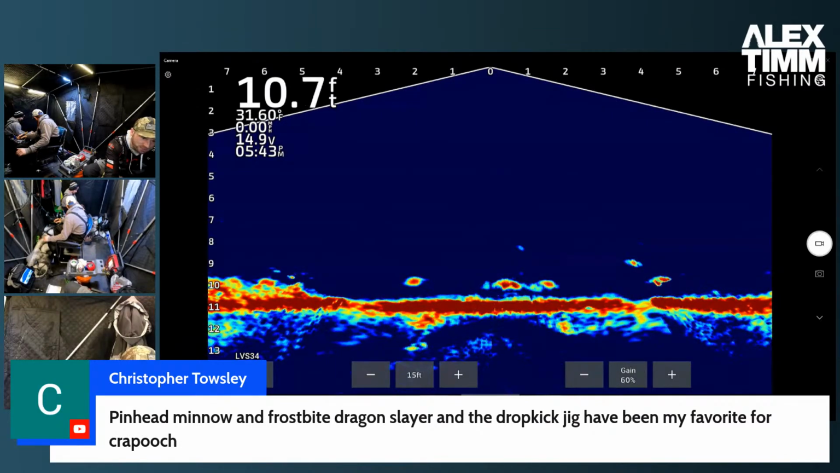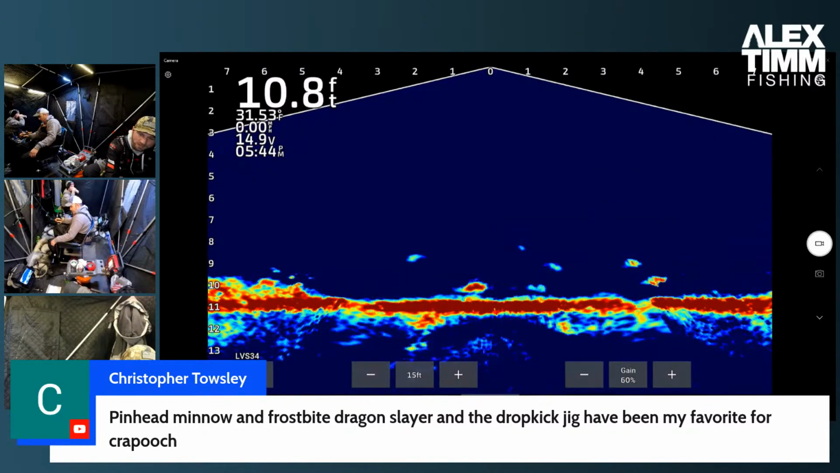Pinhead minnow and frostbite dragon slayer in the drop kick jig have been my favorite for crappie. I think you mean crappie. Yeah. Pinhead minnow, frostbite dragon slayer. That must be one of their new ones in the drop kick.